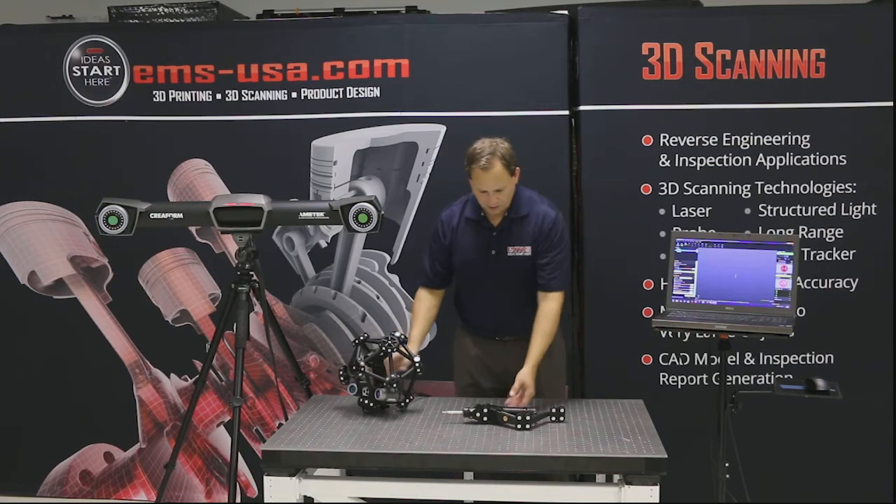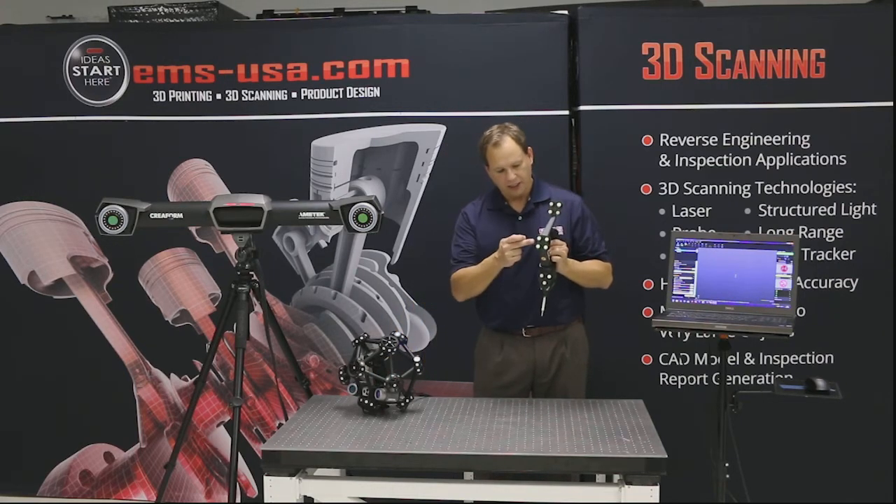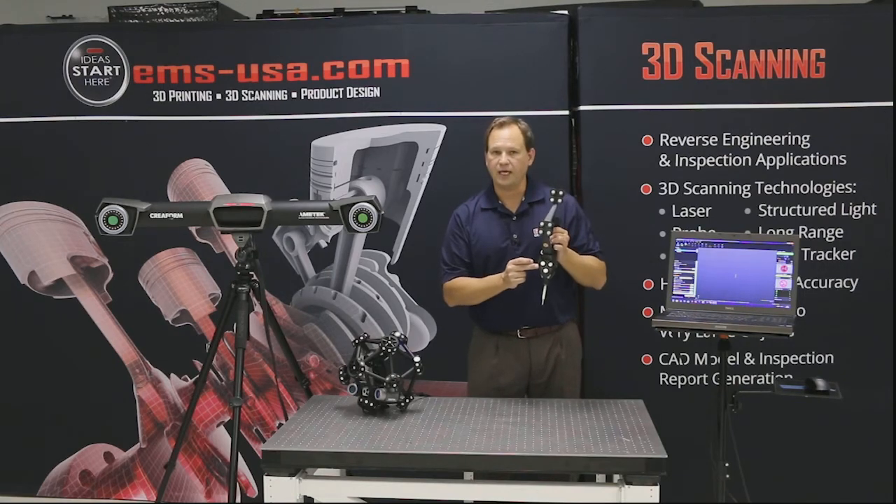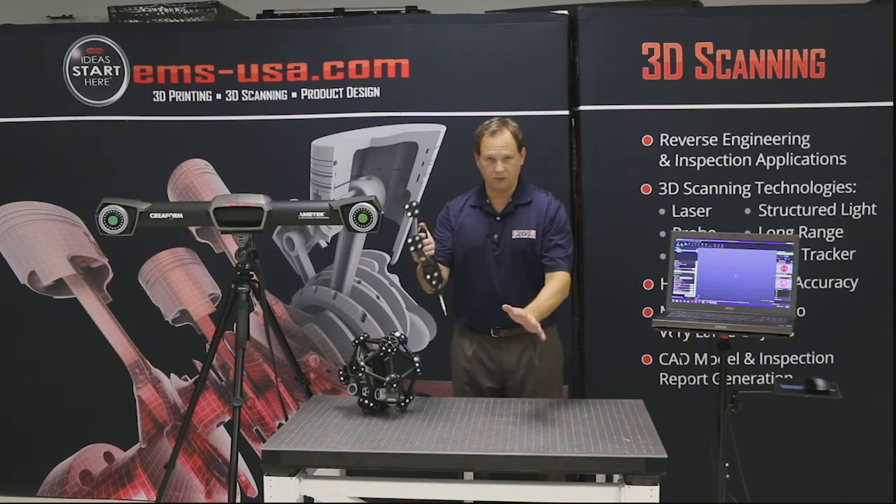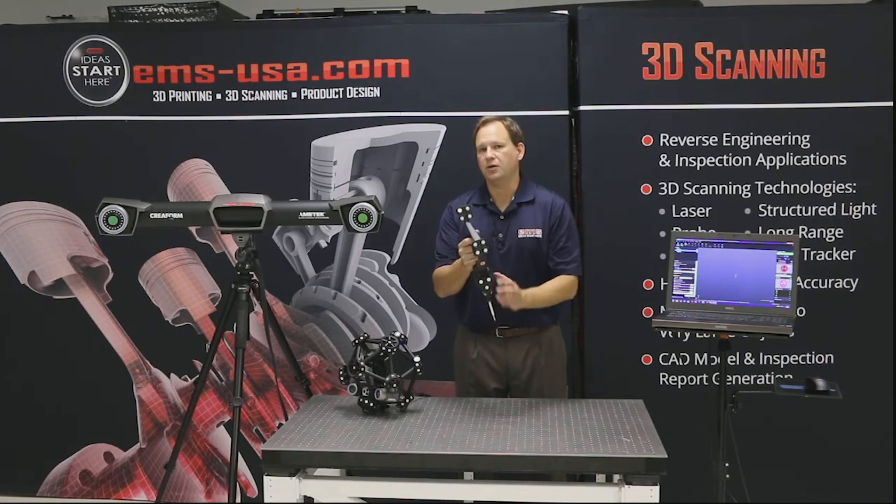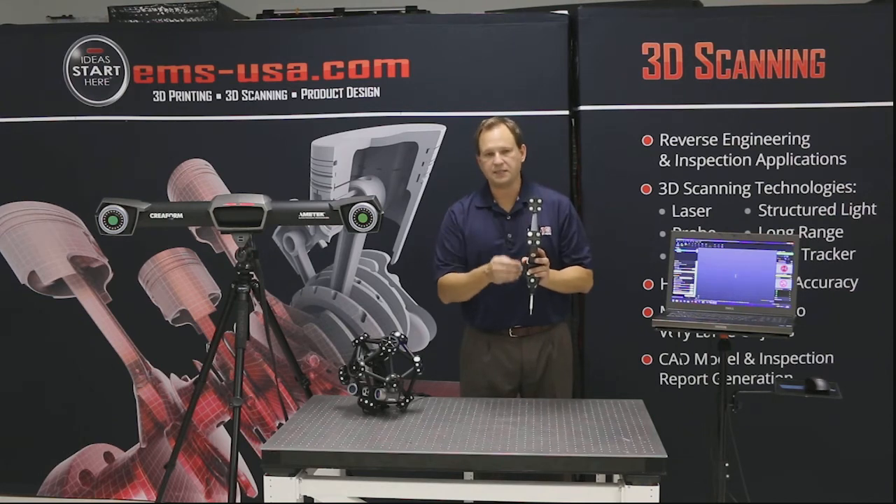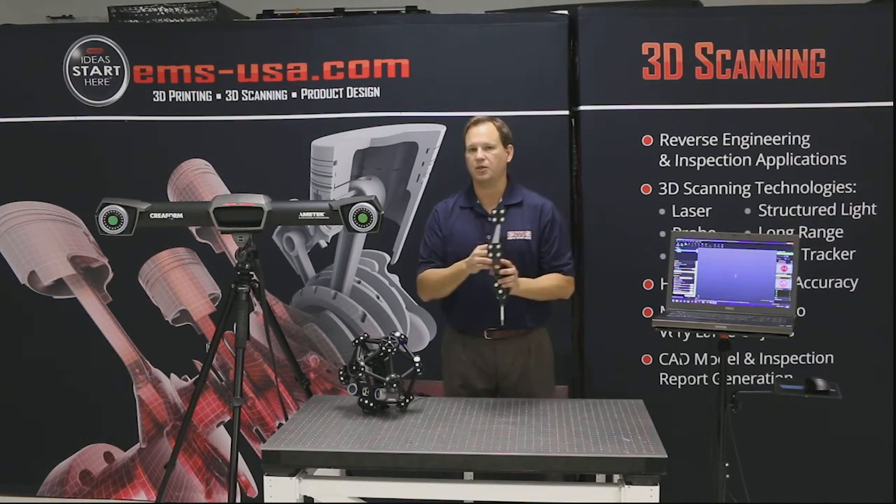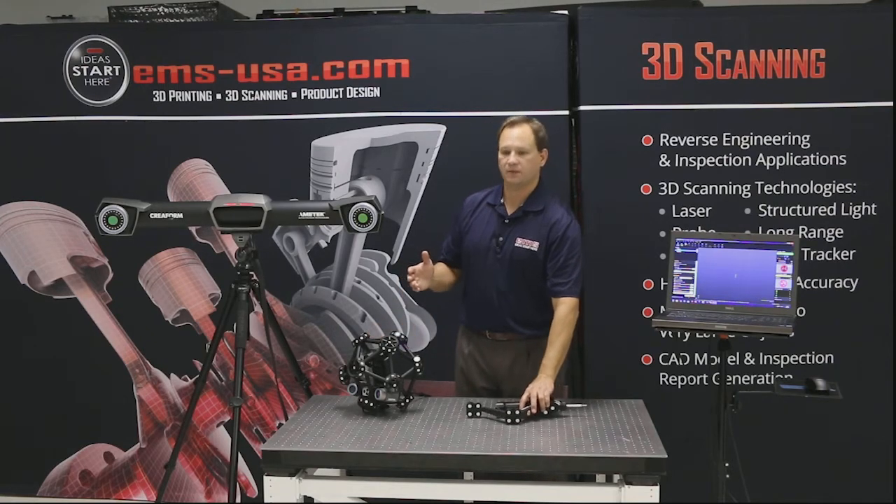Okay, and for the probing system, it's similar, and you can see again there's a series of targets that it's looking for. So as long as you're moving along to your part, which we're going to have a part here in a minute, and you're probing points, as long as it can see these sets of targets, it can record, in this case, a point, or with the laser scanner we're going to actually be collecting lots of points.